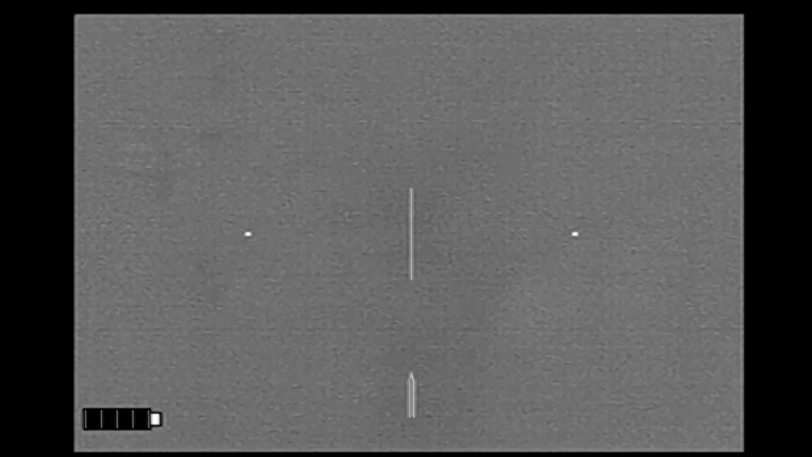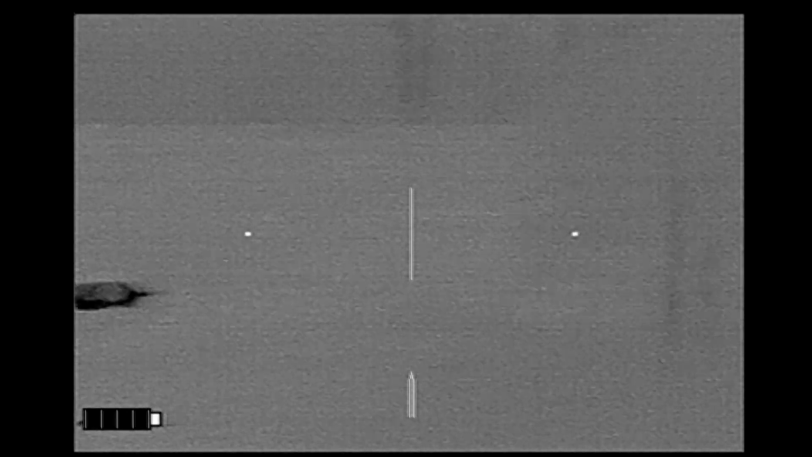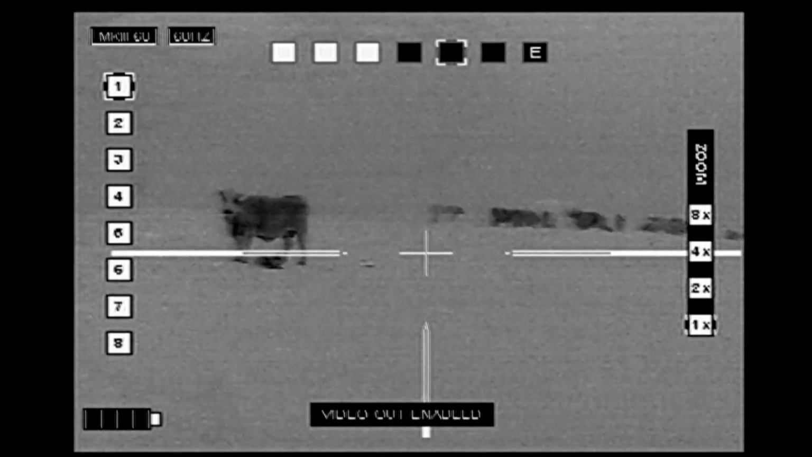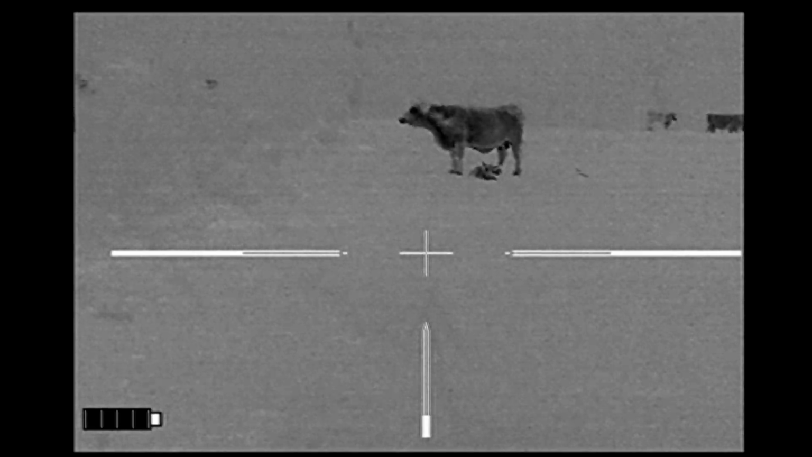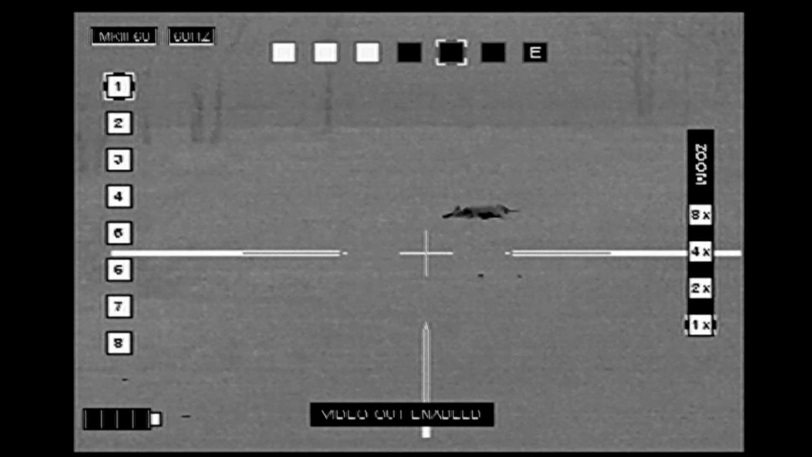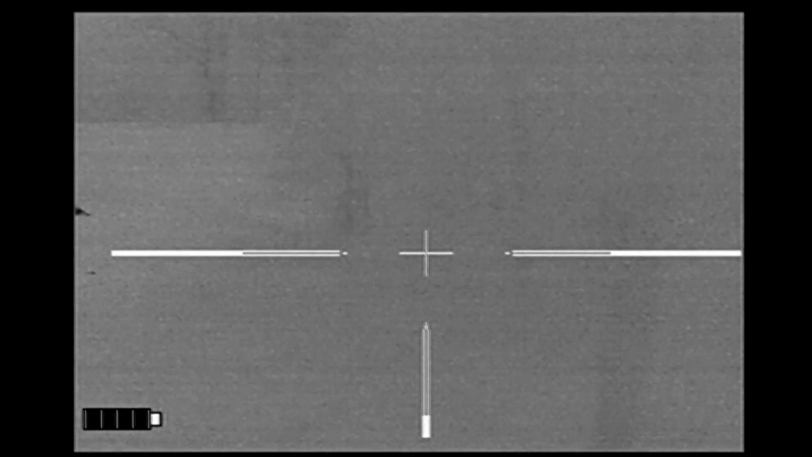I scan the woods looking for any other stragglers that might be left behind. I don't see any. She still shuffles, and I pan over and check on the cattle. There's Mama and her baby. They're doing fine. The other cattle seem undisturbed. Yep, baby's doing just fine. Pan back over to the sow, and she's slowing down, and it looks like she is finally stilled.